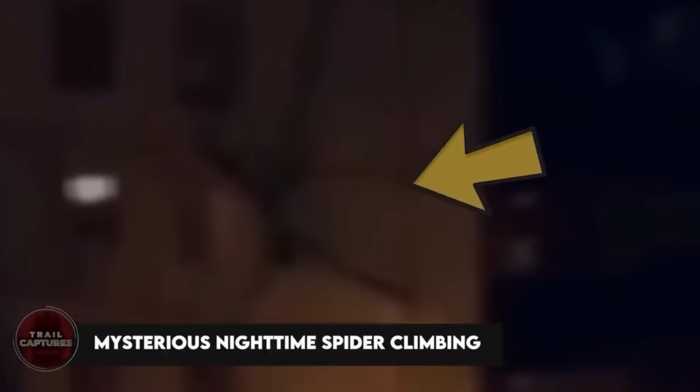Mysterious nighttime spider climbing. In the dark, a secret video showed a huge spider-like thing climbing a tall building. It was mysterious and nobody knew where it came from. The video was not very clear, making the scene even more strange. The spider creature moved up the building in a creepy way, giving everyone a scary feeling.